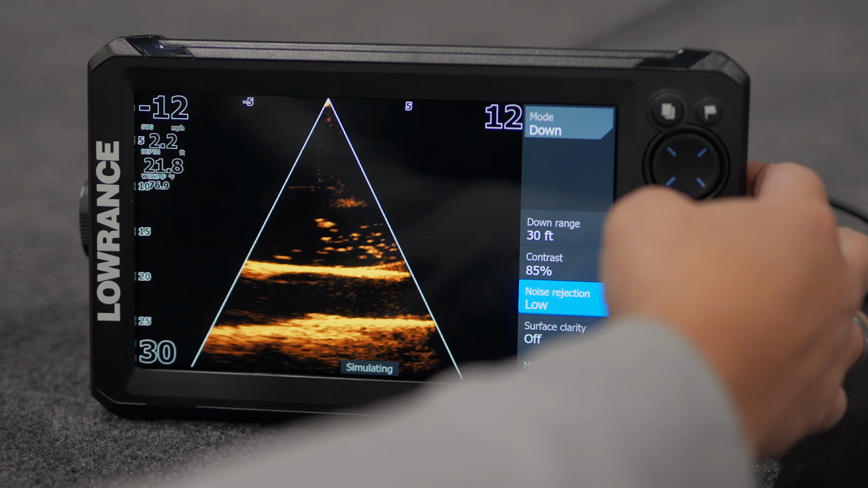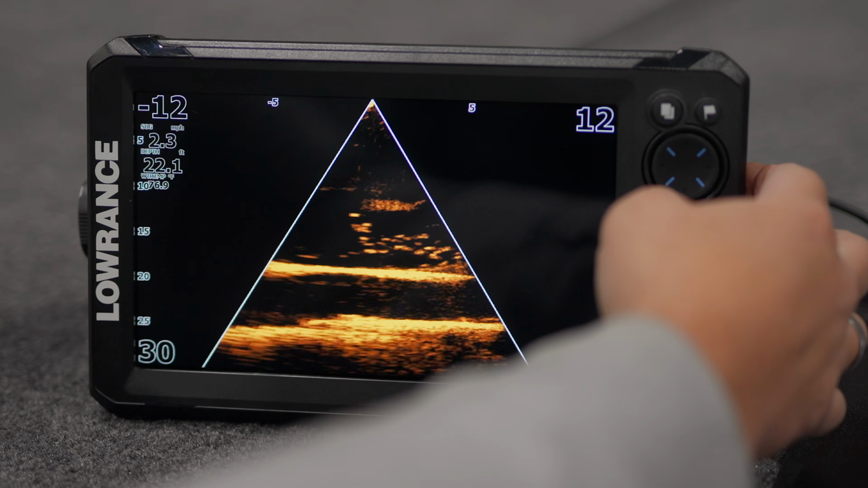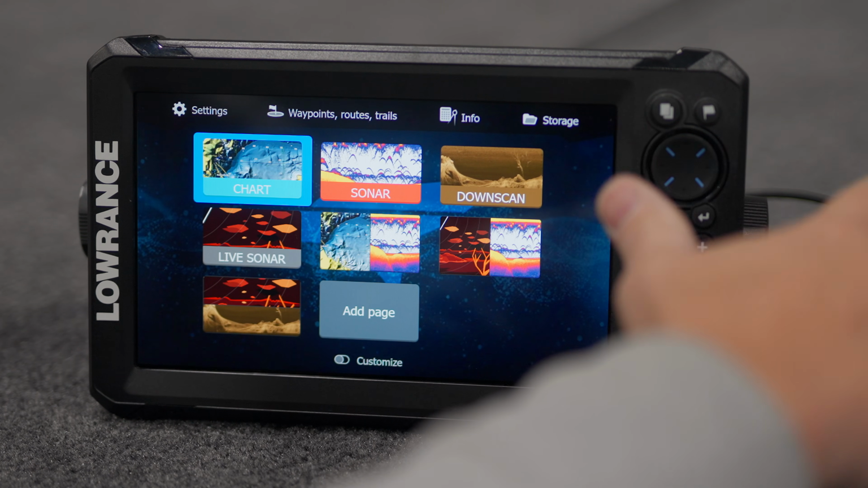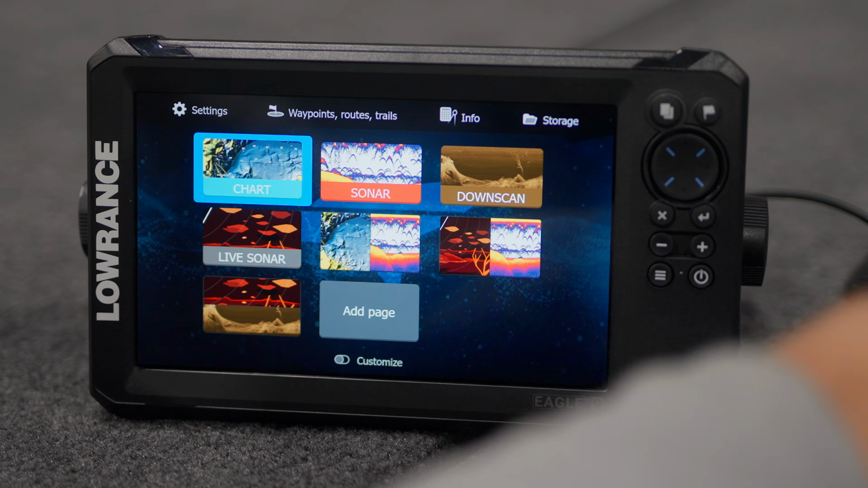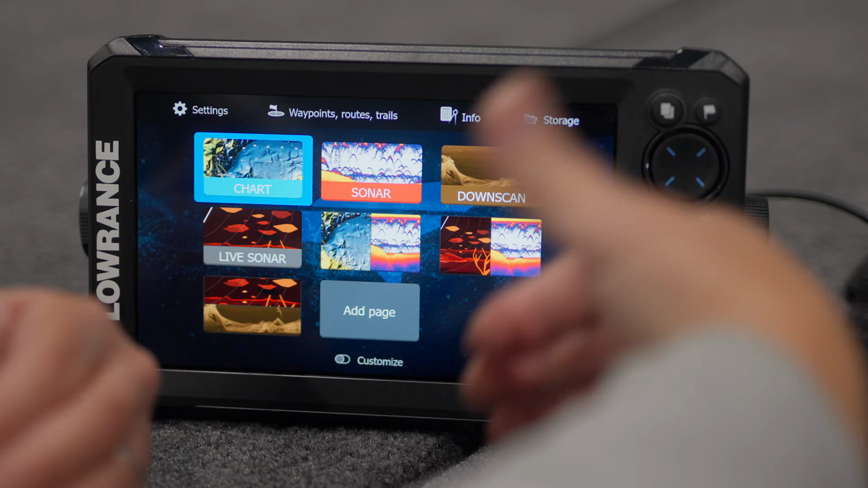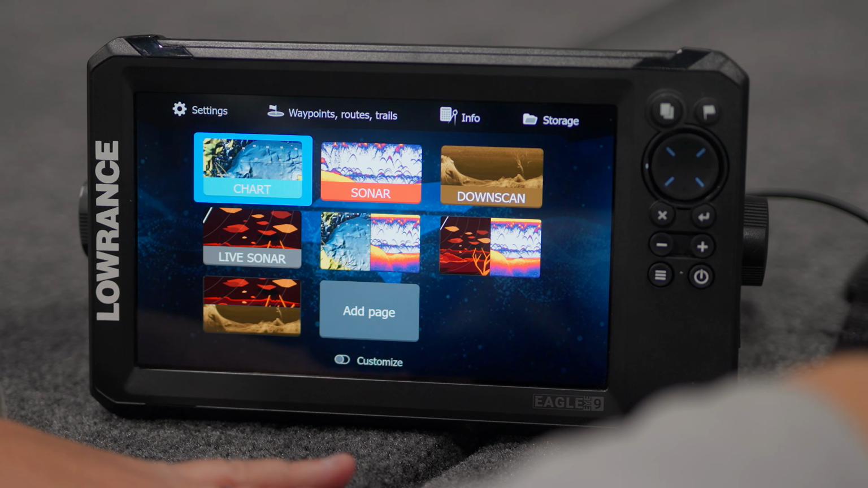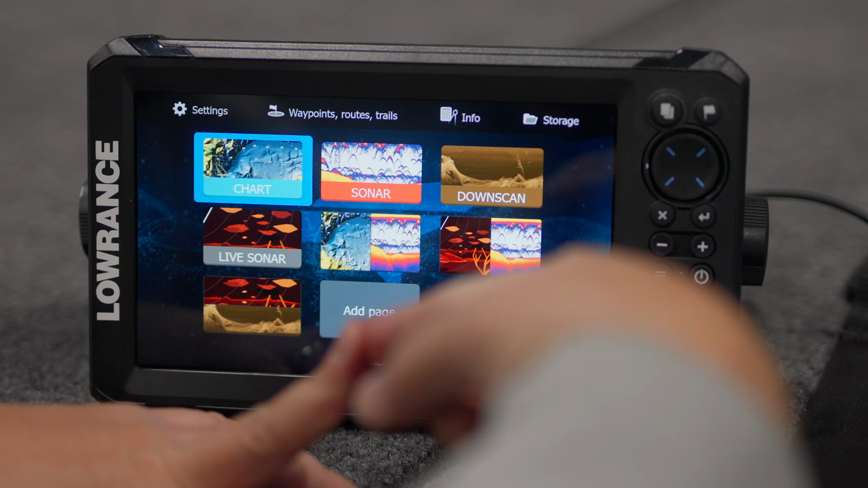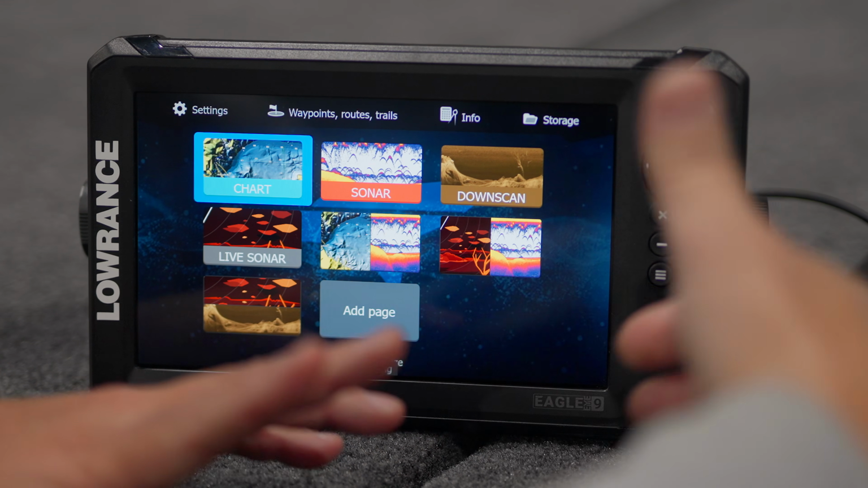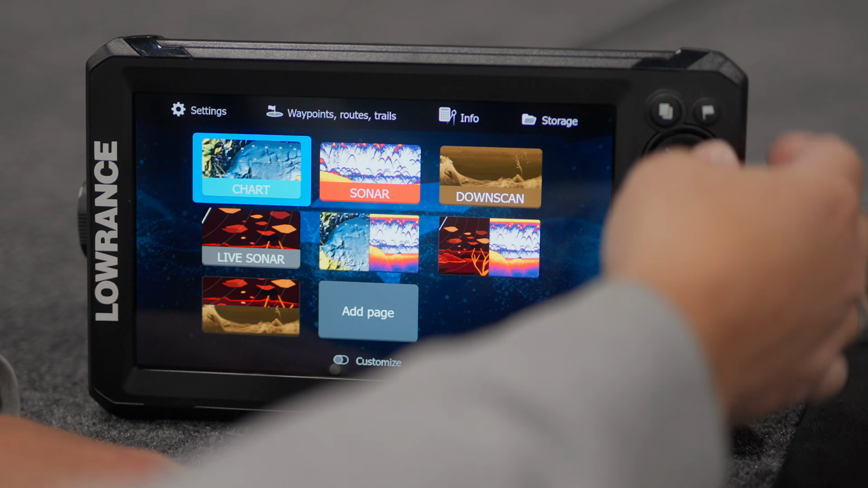So very cool little 9-inch unit. Again, this unit is a non-networking unit, going to be a standalone unit, but one transducer that gives us our traditional 2D and down, and then in our forward-facing sonar, we're going to have forward and down. So this unit's not going to do side imaging, and it's not going to have our scout mode that you would have with the HDS units with the Active Target 1 or 2.